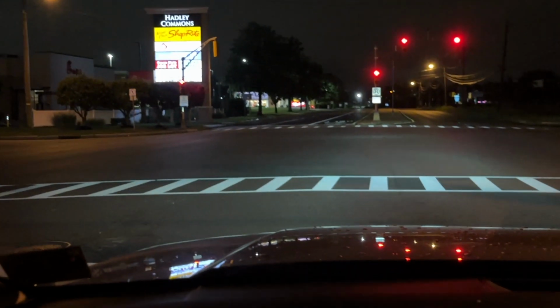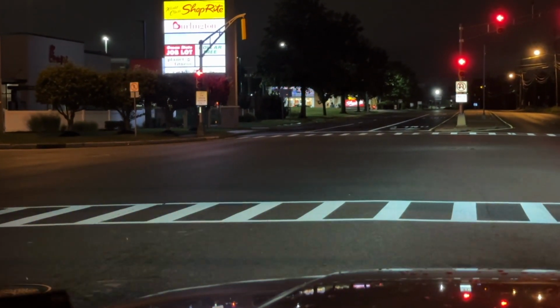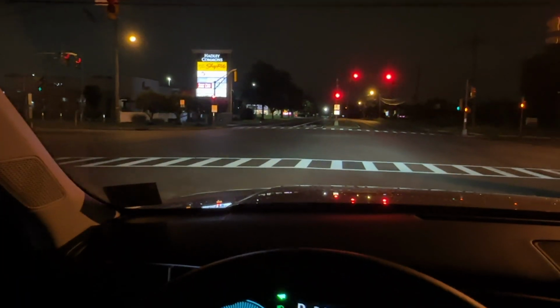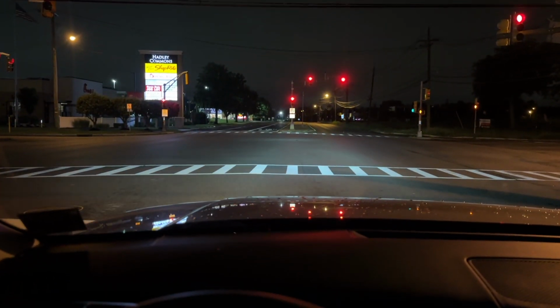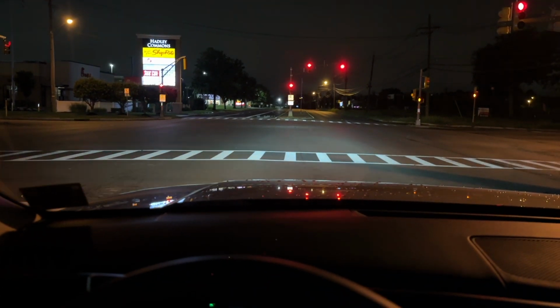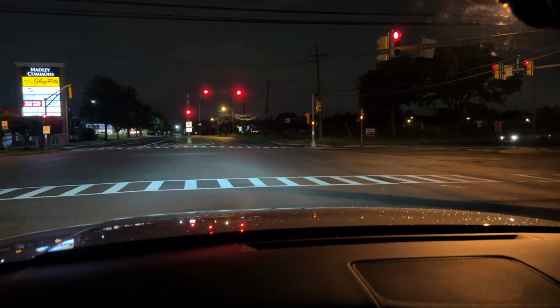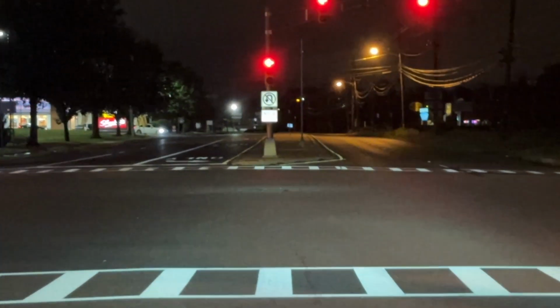Yeah, if you notice these little boards here, they're fairly far away, like 7,500 feet, but they are lighting up with the lights, with the turn signal lights. You can see this board here.